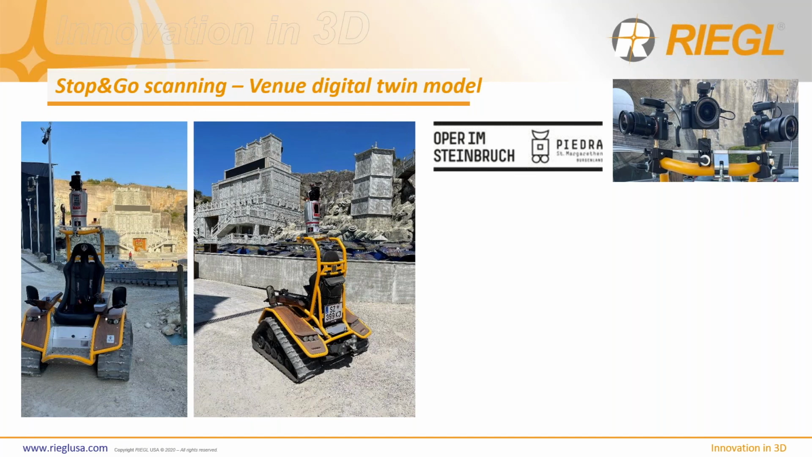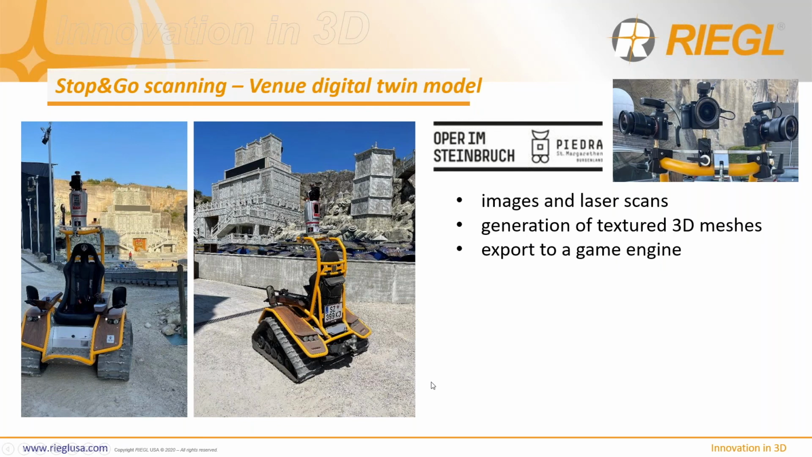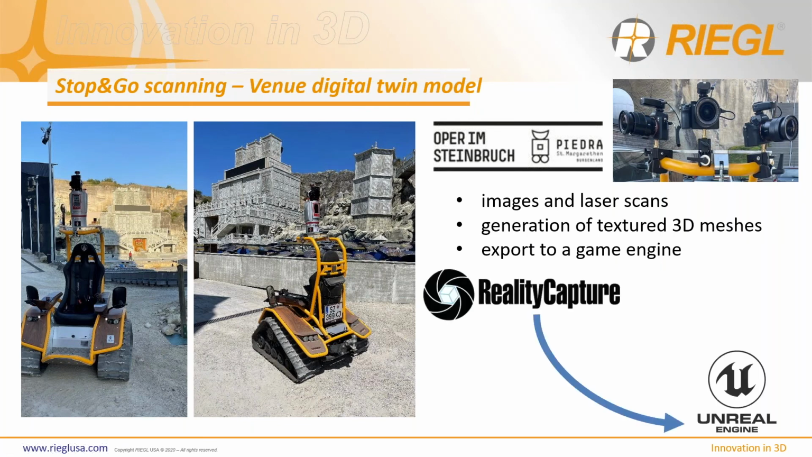And then from there, we can take the data, not just the LiDAR data we can process in RiSCAN Pro, but we bring the imagery into RealityCapture, and then using the Unreal Engine platform, we can make a really nice model from the images as well. The camera itself is on top of the scanner, but the vehicle is also outfitted with three additional Sony Alpha cameras for photogrammetry and photorealistic modeling.